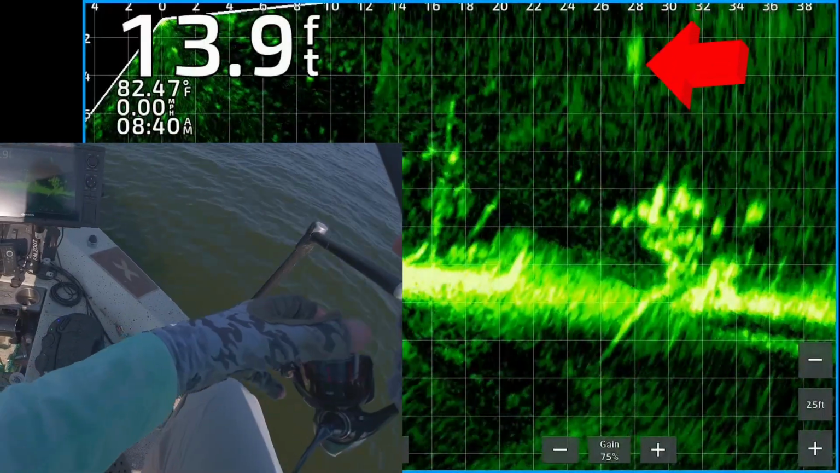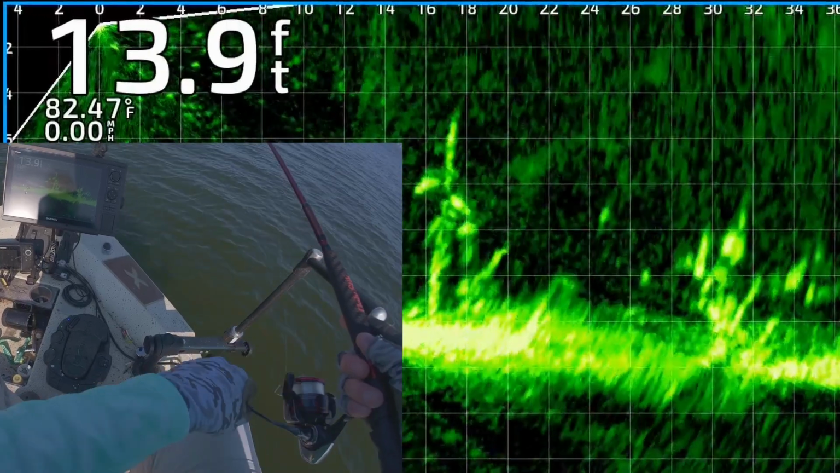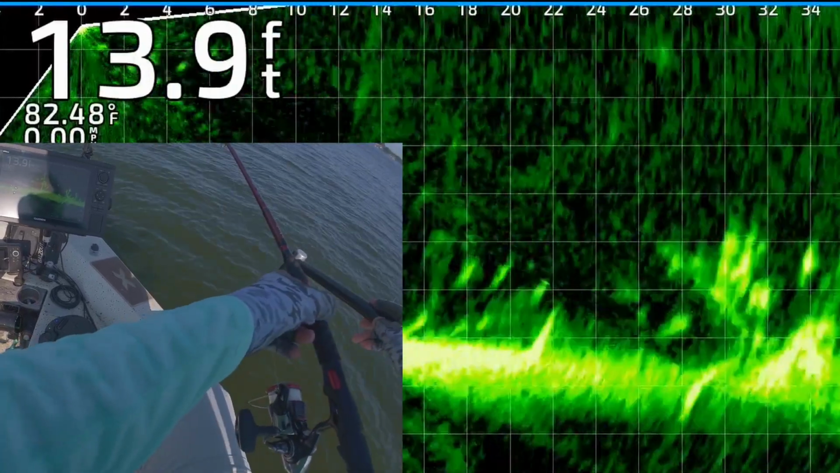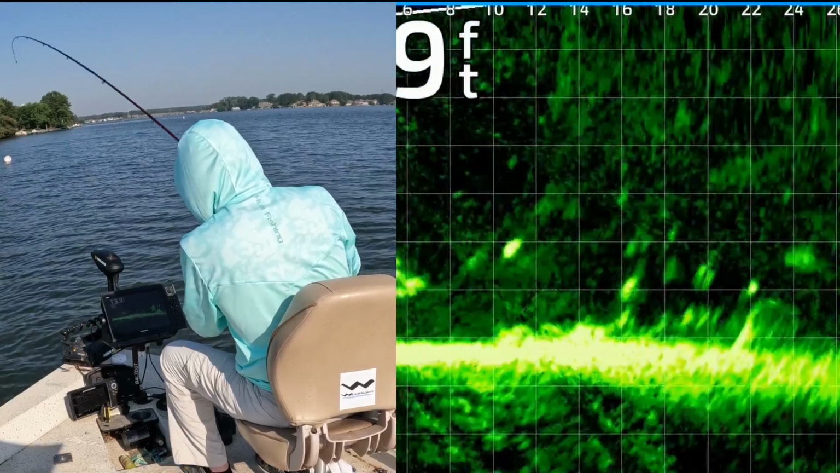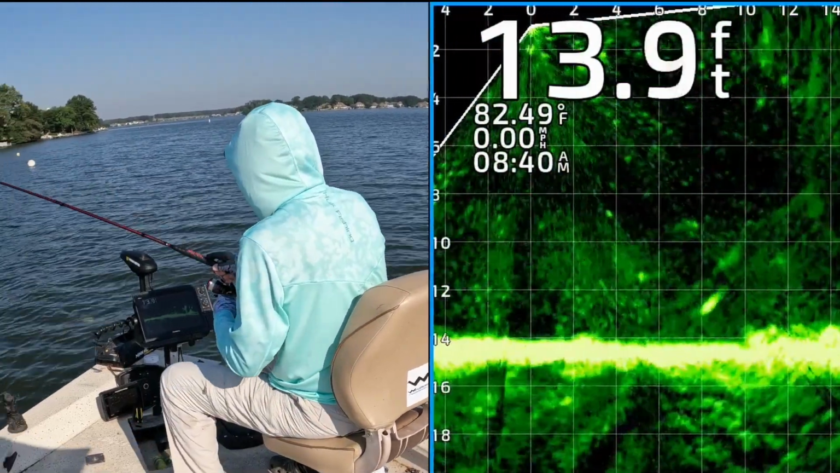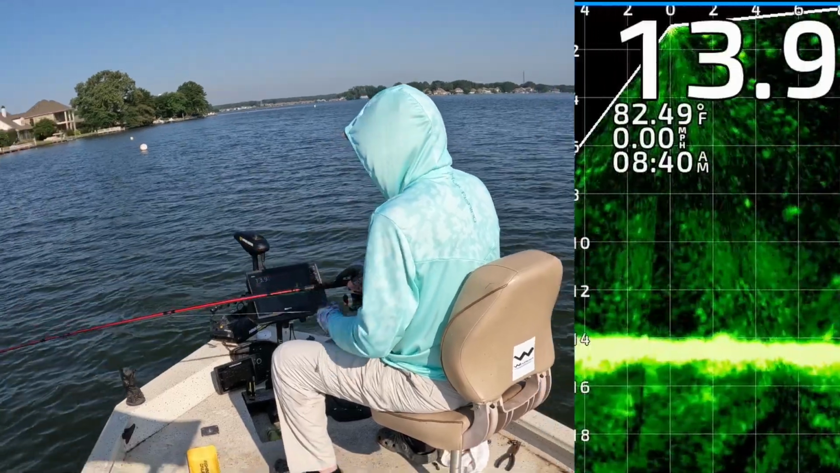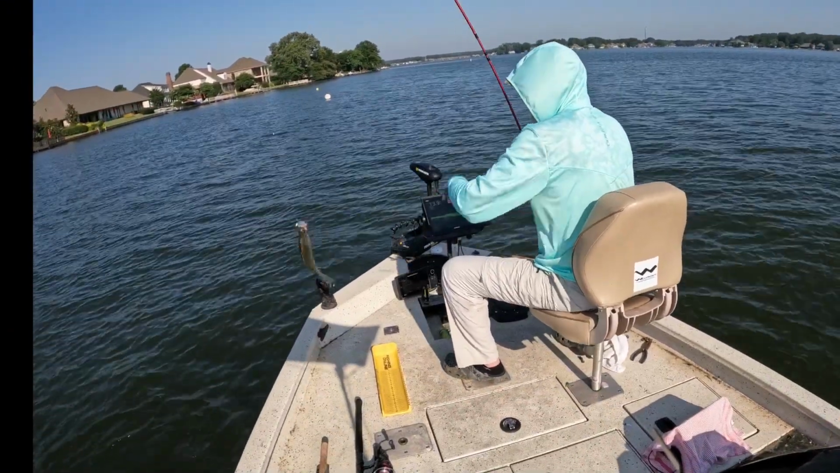All right, I'm gonna cast out. There's my jig and weight. Kind of undershot it there a little bit. One of them's already chasing it. He's got it. All right, that one came up and got it. 30 feet out there, just to the left of it. Man, he swam up and got it. Get up here.